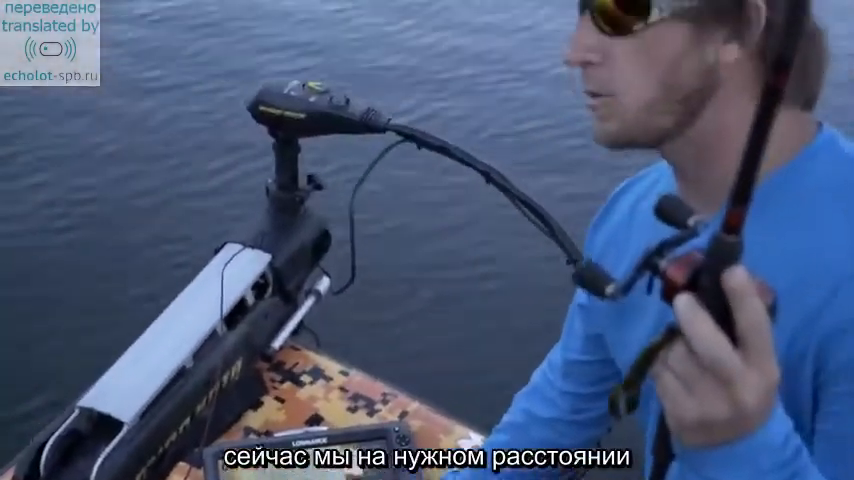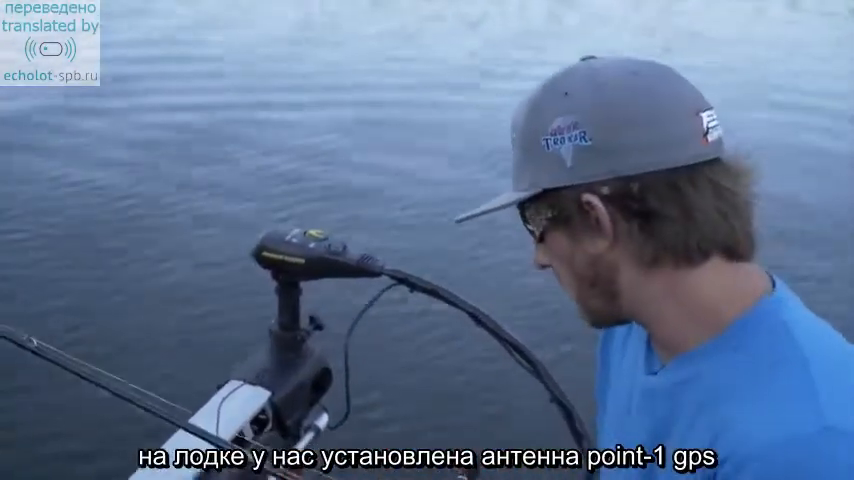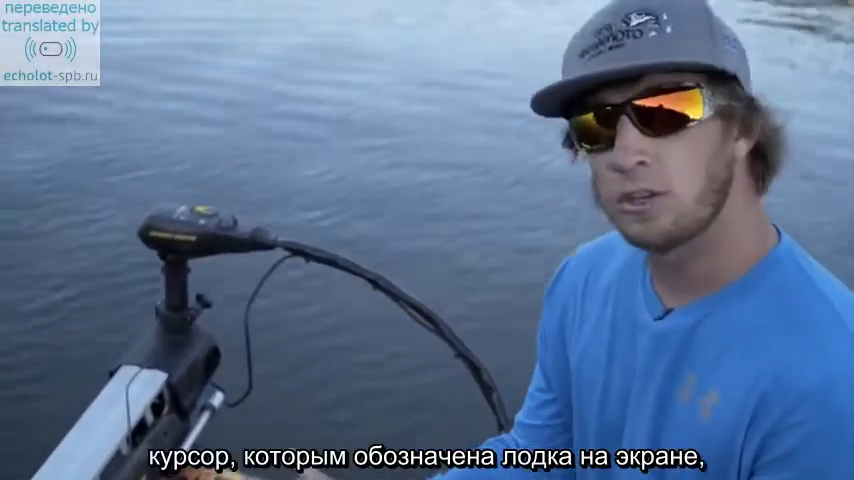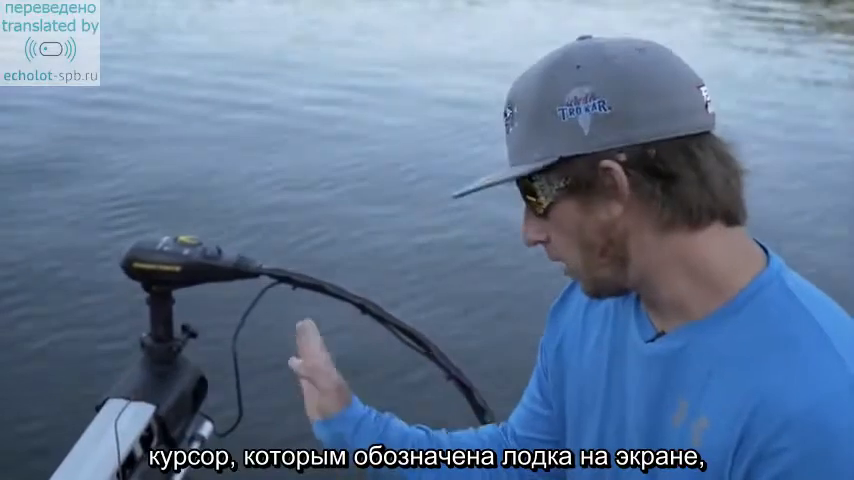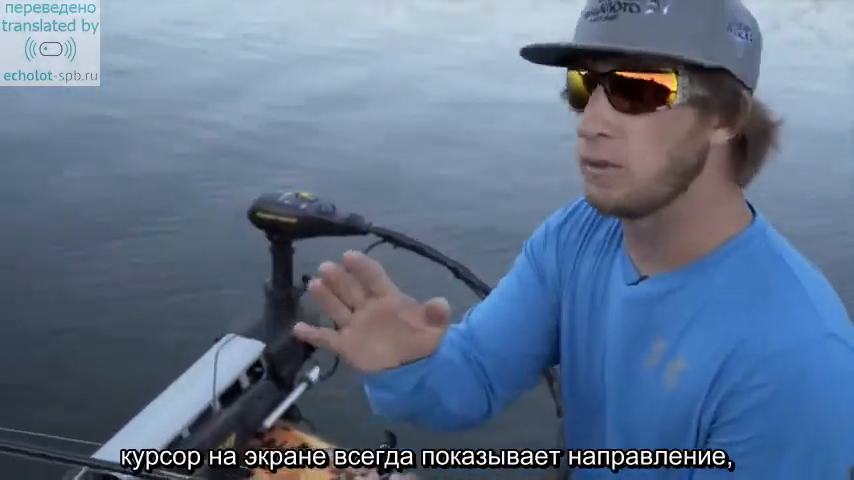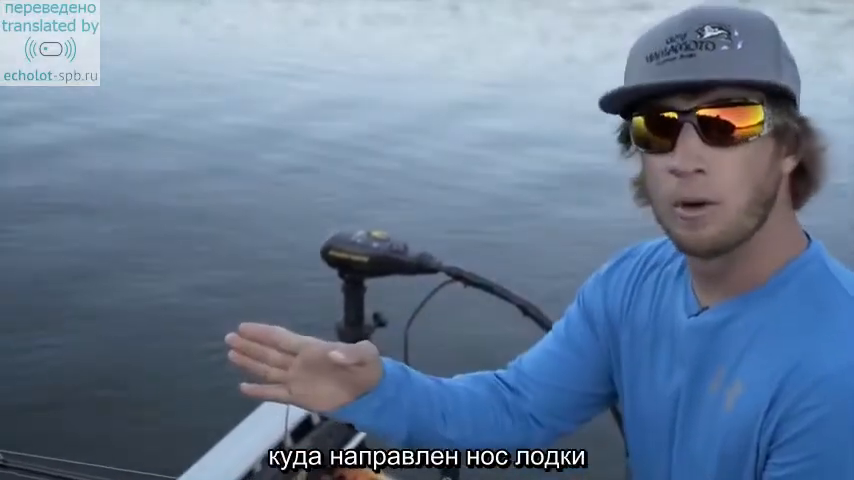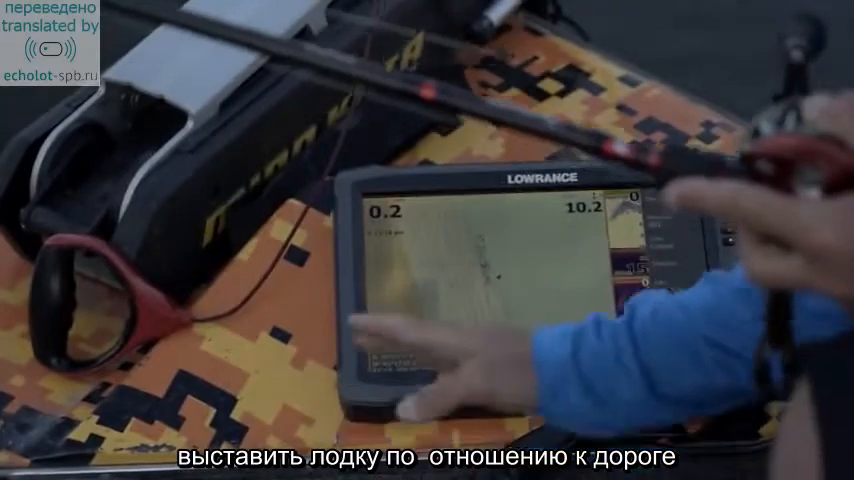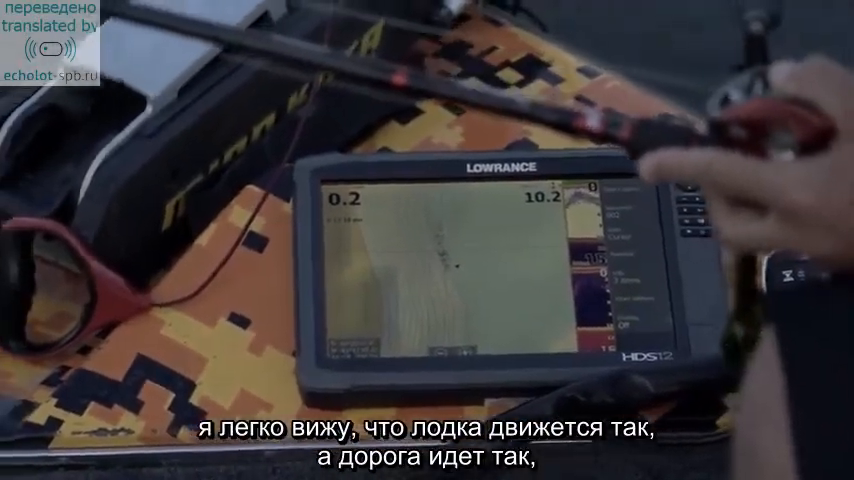And what I have on this boat is a 0.1 antenna. What a 0.1 antenna does is the cursor in which my boat is marked on this unit is always pointed in that direction. It doesn't go with what direction I'm moving, it goes with what direction the boat is pointing, which is very key when I'm trying to line up on this road bed. I can see very easily that the boat's going this way, the road is coming this way.